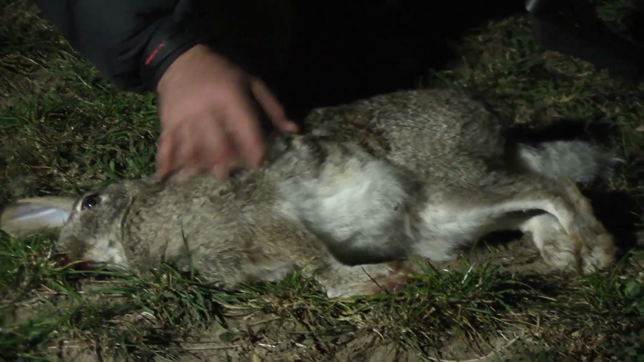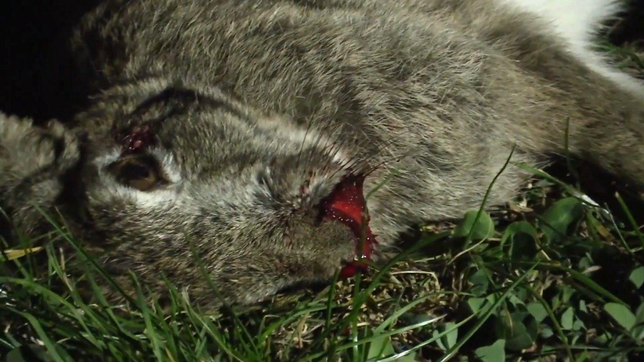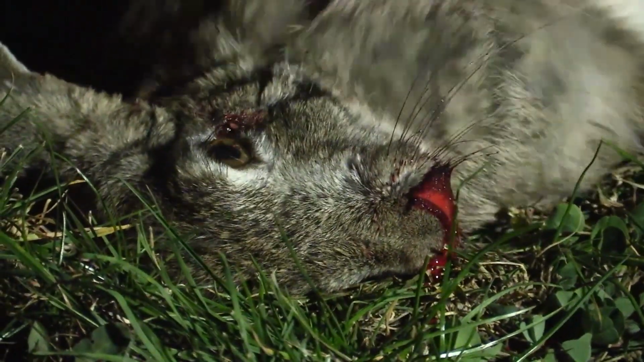On closer inspection, Matt made a perfect shot behind the eye, an 80-yard shot in the dark, which you could say is roughly the same as shouldering a 308 and shooting an antelope at about 600 yards away. That is probably one of the best shots I've ever seen, ever. Never mind a hare or anything.